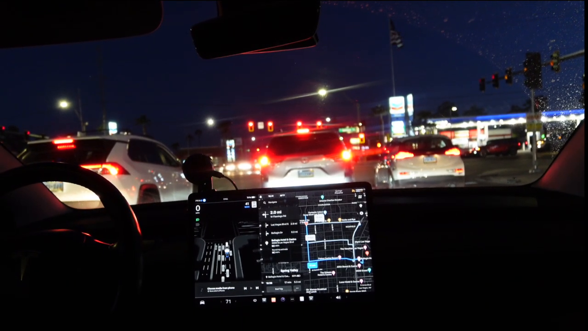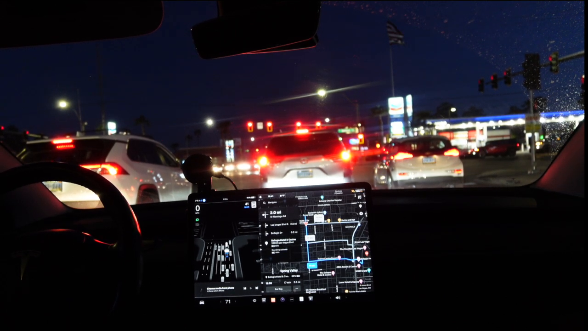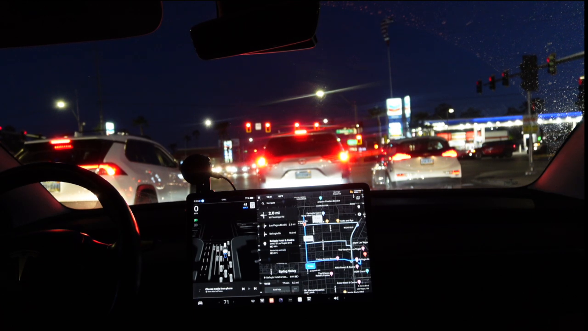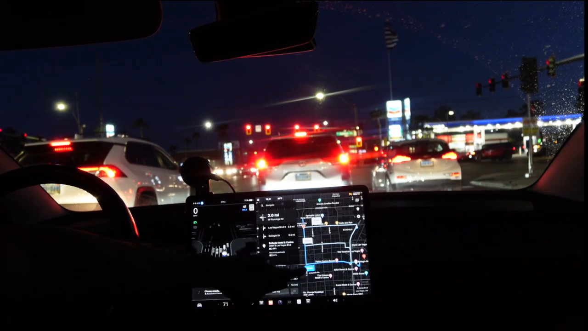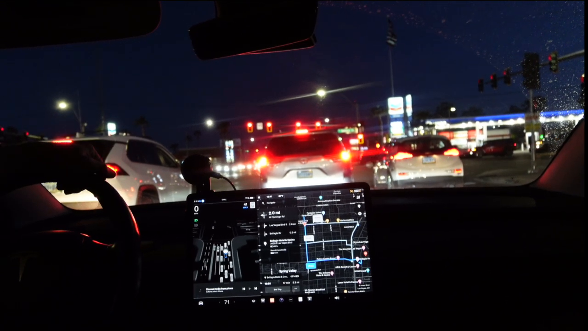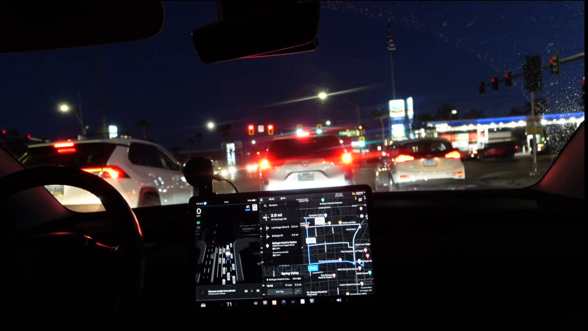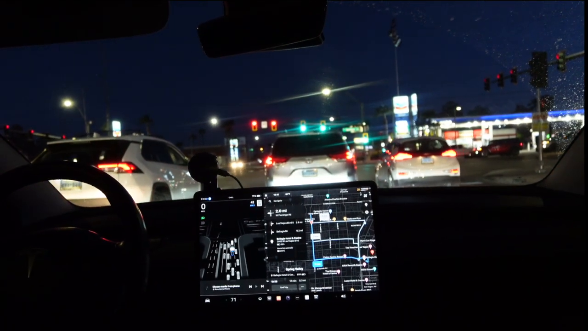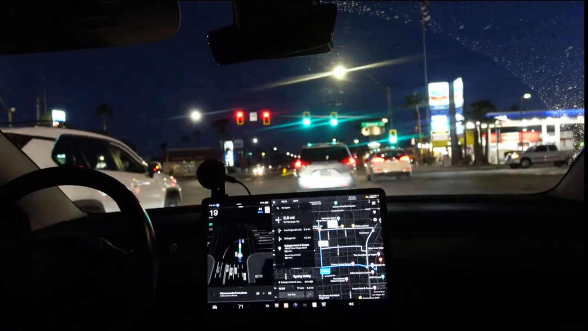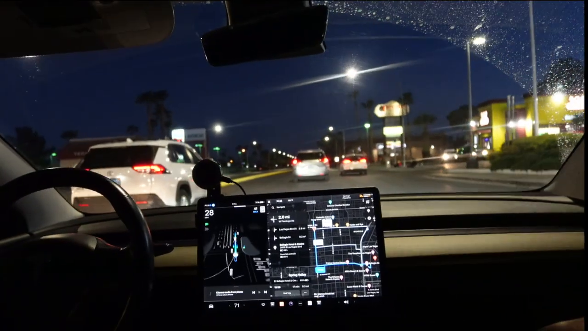But for me, I actually like going down Flamingo. So that's actually what I'm gonna do. I'm gonna change the route mid-flight, mid-journey, mid-drive. I'm gonna change the route because I know a back way to get to Bellagio where there's so much traffic. But anyways, Bellagio is hard to get to.